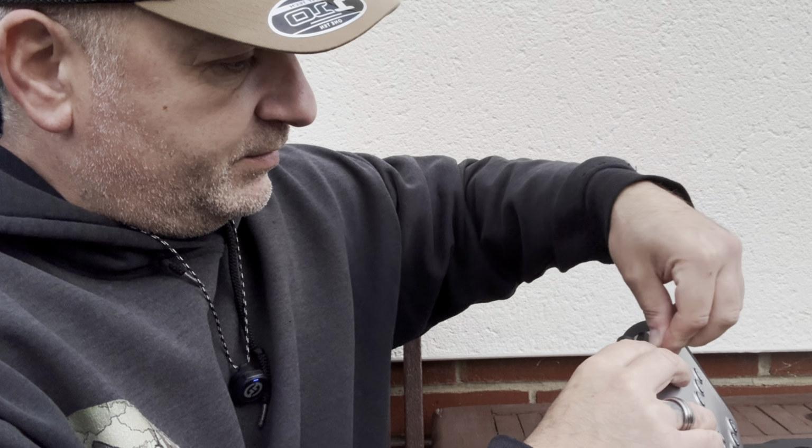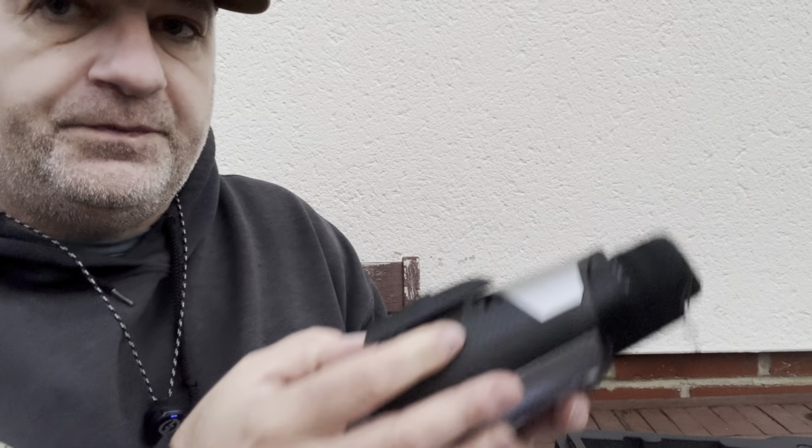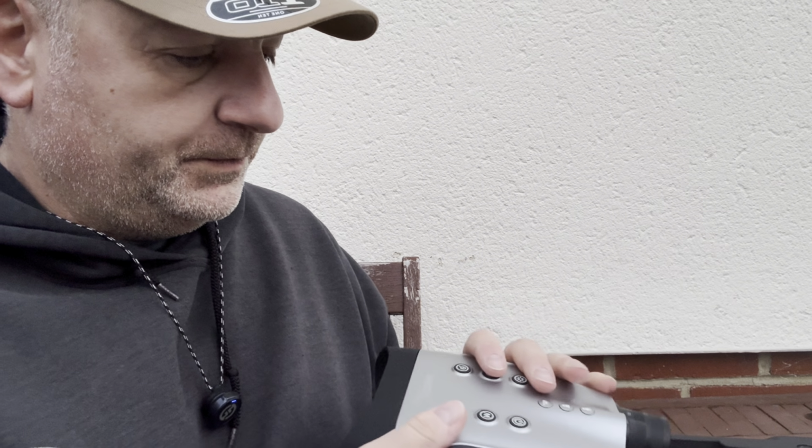Oh man, that wind. Hopefully it's not coming up on the mic. So the memory card's in. I'm just going to put this flap down because this does have a good waterproof rating as well, and that's all sealed up now again. Okay, cool.